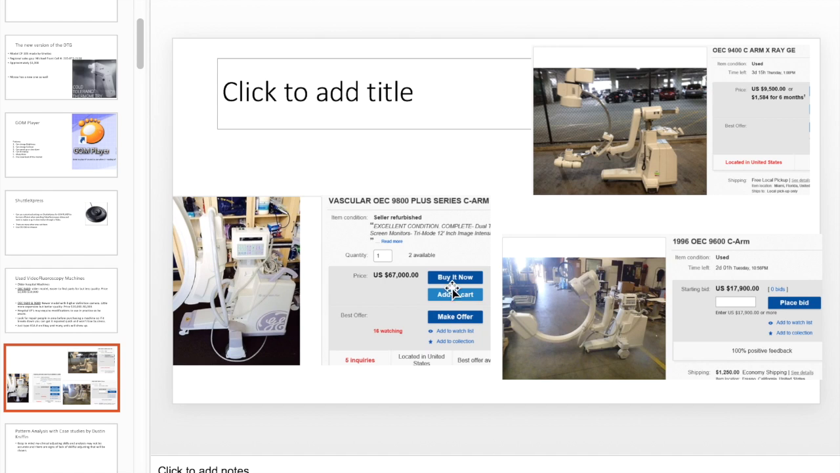So here you go. Here's a price difference. The 9400 is about 10 grand, the 9600 about 18 grand, and then the 9800 about 70 grand. You can see this is a C-arm, so it turns like that, and I would turn the other way so it can go up and down. But the problem is this piece doesn't go up and down high enough, so you'd have to modify it if you were to buy it, so you could use it in practice.